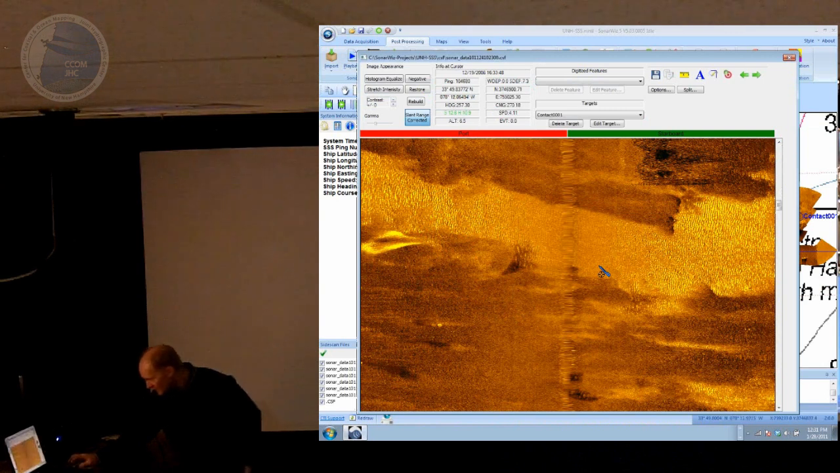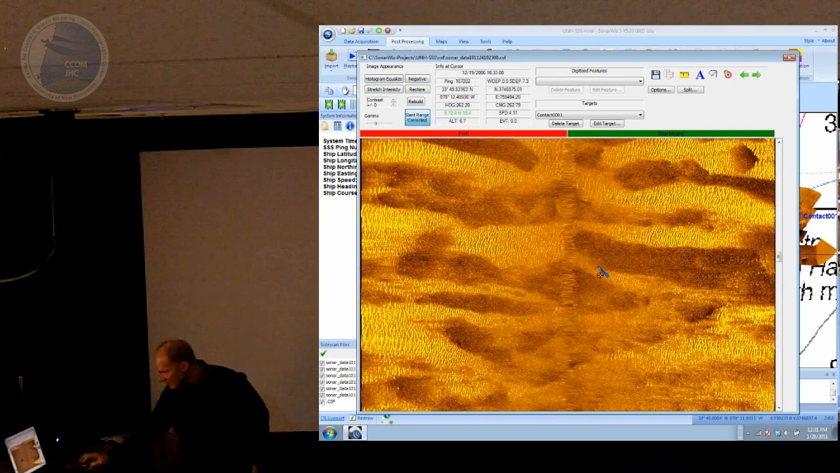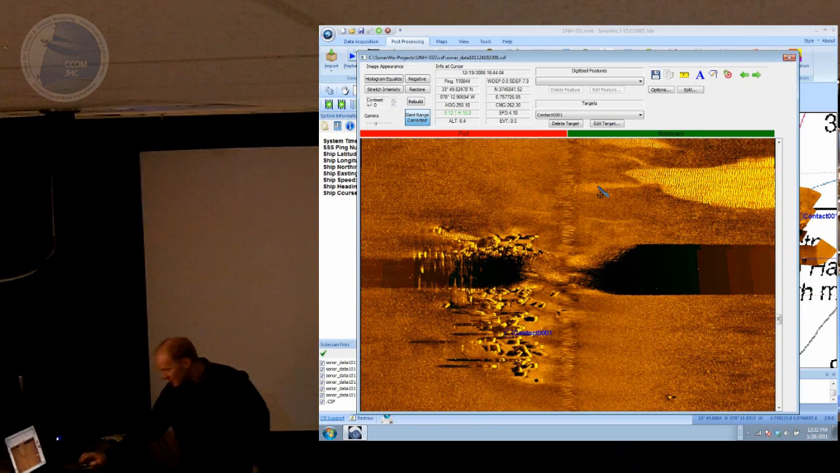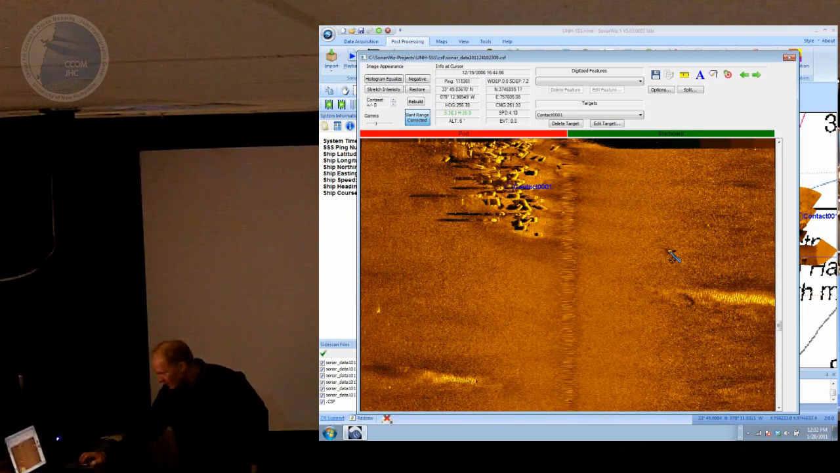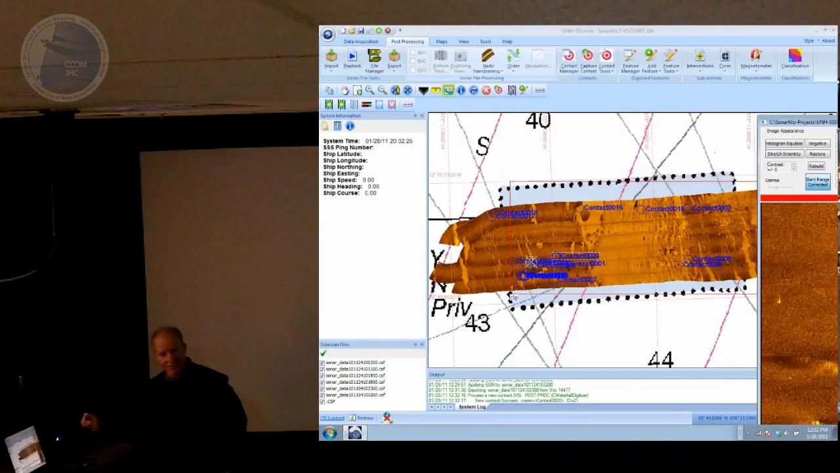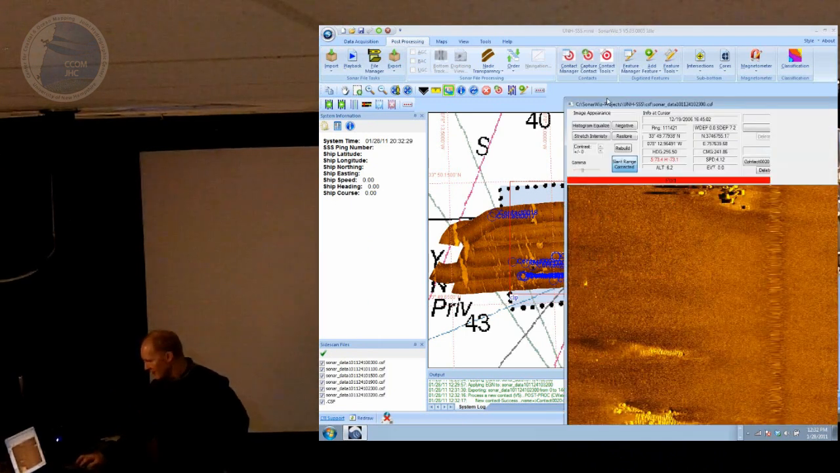Some sand waves. And I'm just using my wheel mouse here to scroll through the file. Okay, here's a bunch of debris, but I've already got a contact there. Here's an outlier of something that should have been over here, maybe. So as I capture the contact, this is contact 20, it puts it on the map as well. So each time you click on the waterfall, you get a symbol on the map. You can use different symbols and colors and stuff like that.